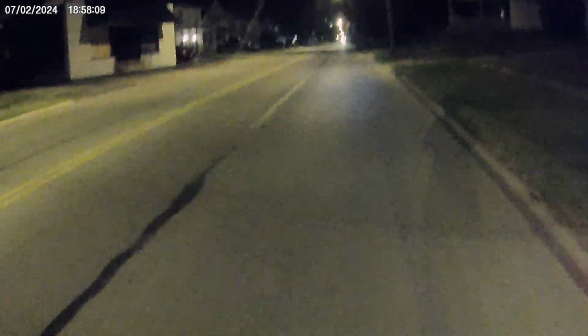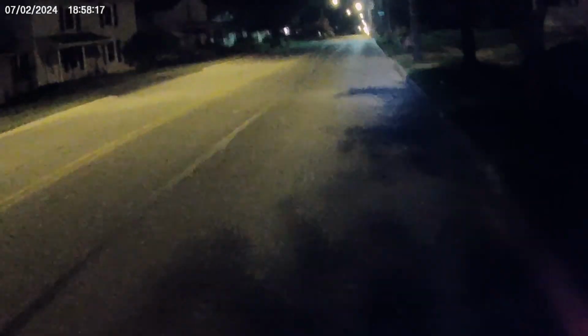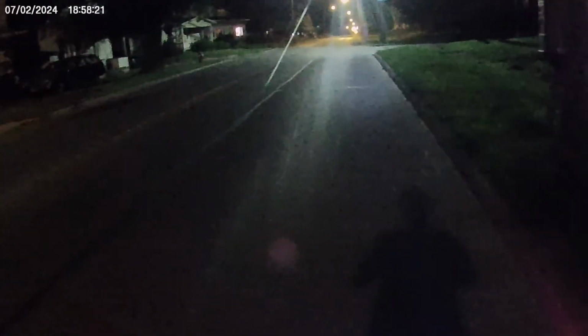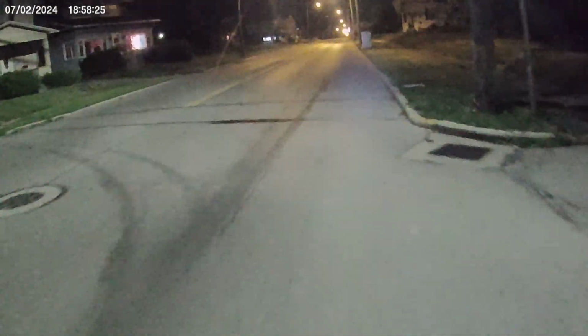I love driving around or riding the scooter around at night. I see a lot of animals that you normally don't see during the daytime. It's such a beautiful day, or night. It just feels great. I got a car behind me.